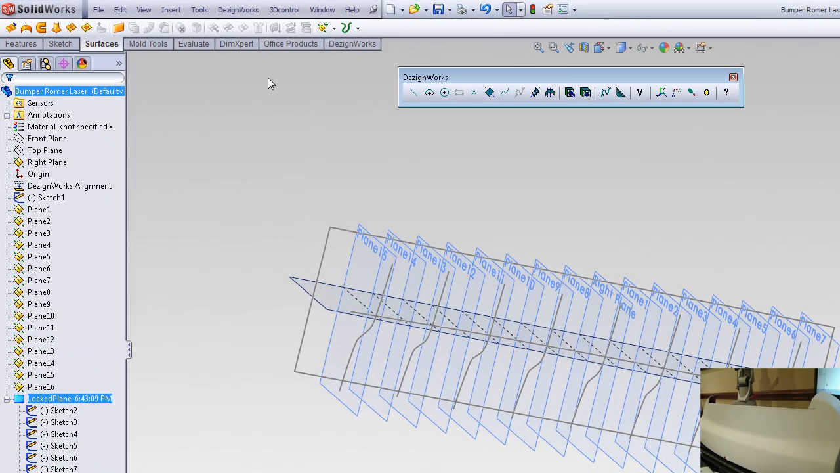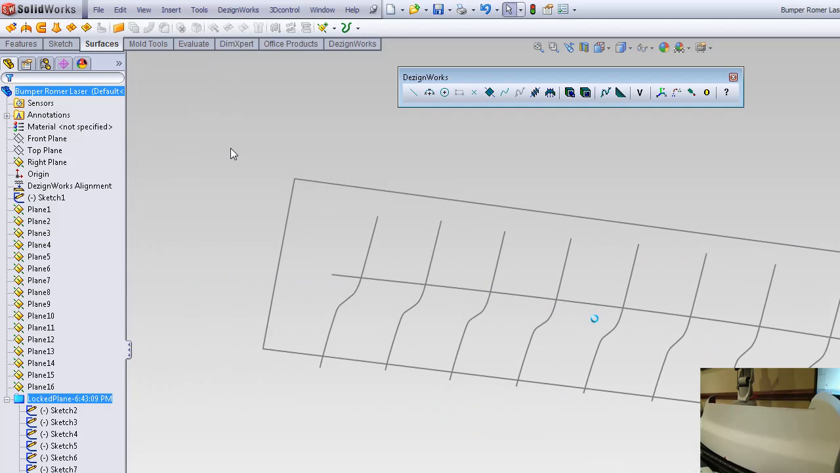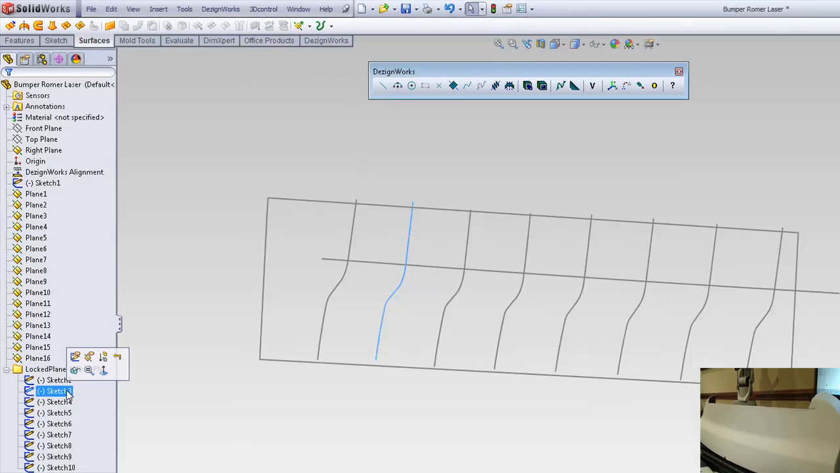These are all native SOLIDWORKS entities. Notice how smooth that is. And again, if something needed to be changed, you had a bad part, had a hole, or say you lifted, you can go back here and edit all these curves.